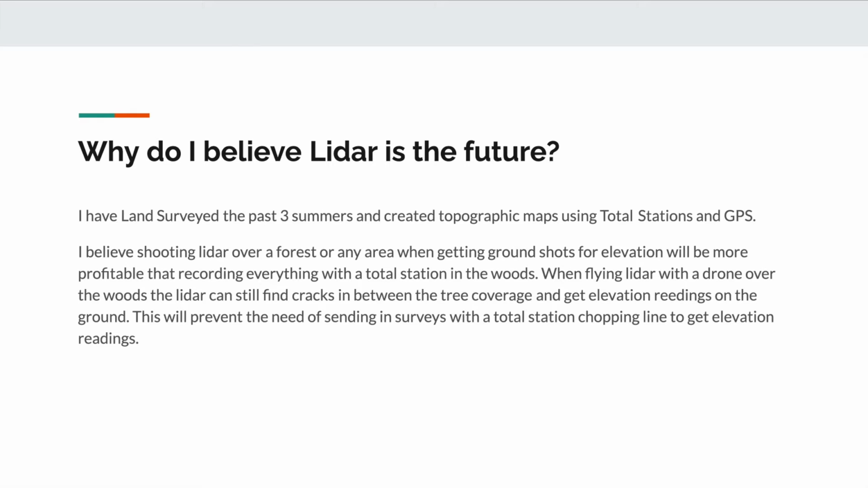I've surveyed the past 3 summers using total stations and a GPS. I've done flood jobs, railroad topos, and a whole bunch of different types of survey work. But I really truly believe that LiDAR is going to change up that industry in the next 10 years and become huge. And I think it's important and will save engineering firms money from sending people out in the woods